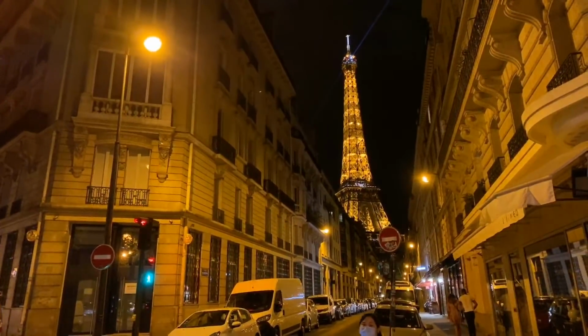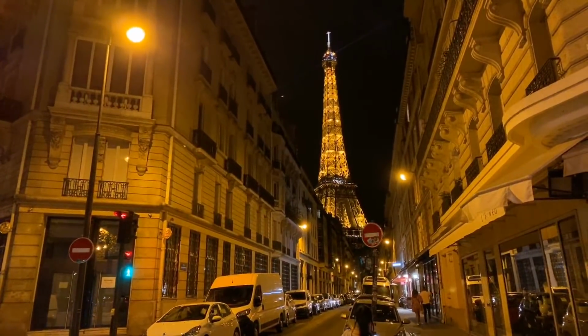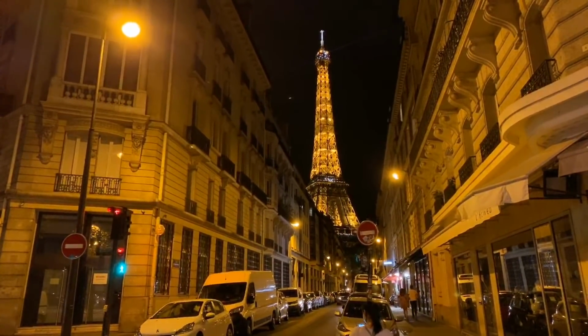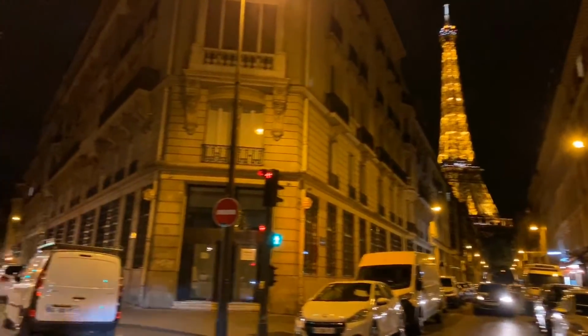Let's do a time check. We're about 5 minutes away from the Sparkle. So that's that view, that's a good one. Let's go find another one.